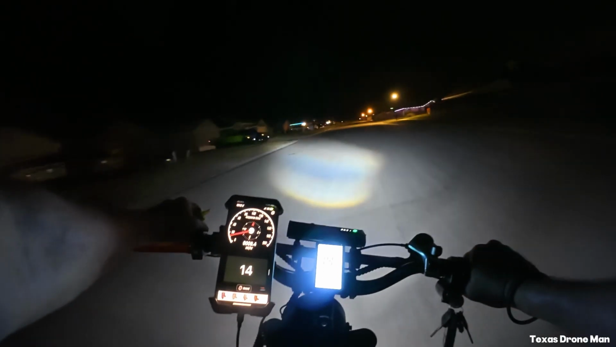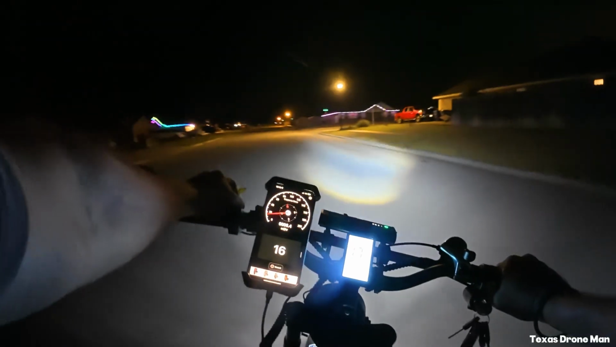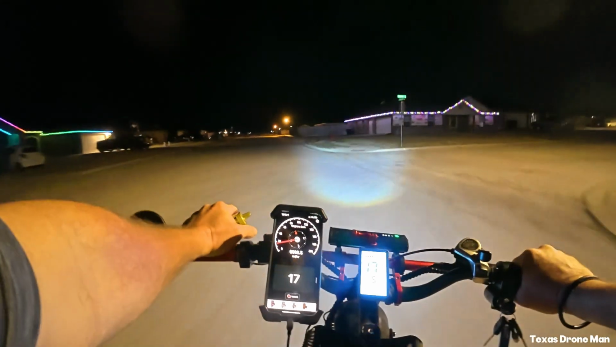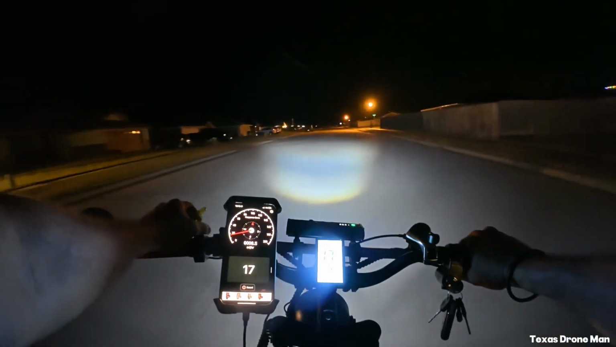Like I said, this bike is not bad. It's pretty smooth. This bike has the Allscape tires. They're a little louder than the Vipers. Or what did I say I had on this? Let's see here.